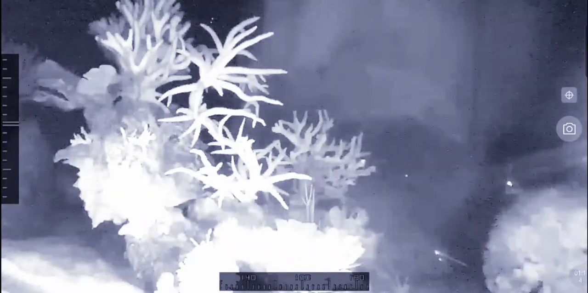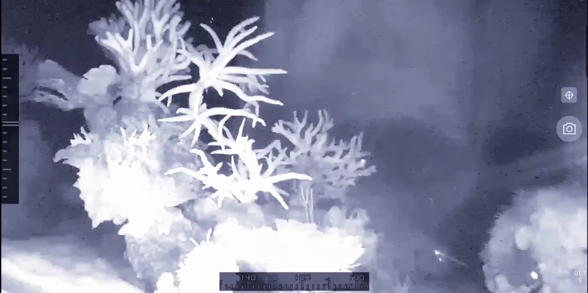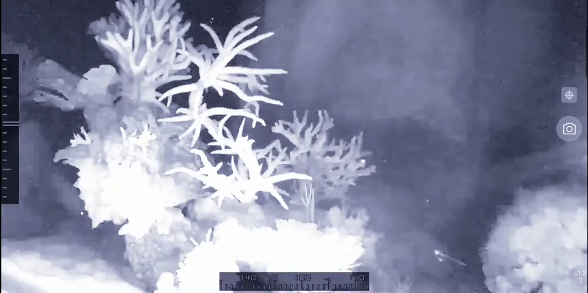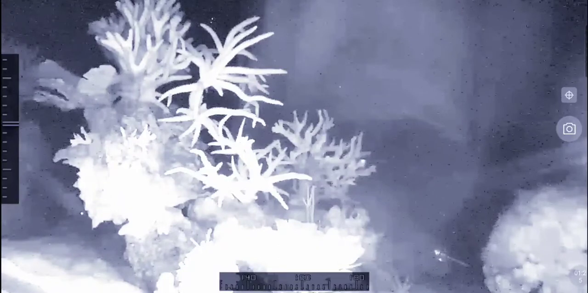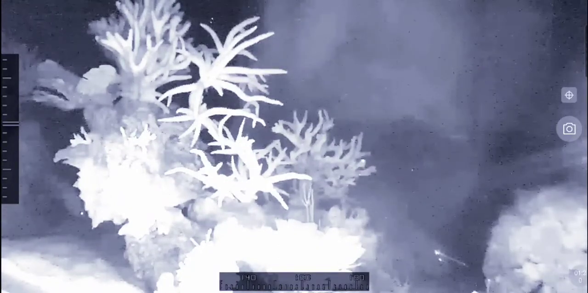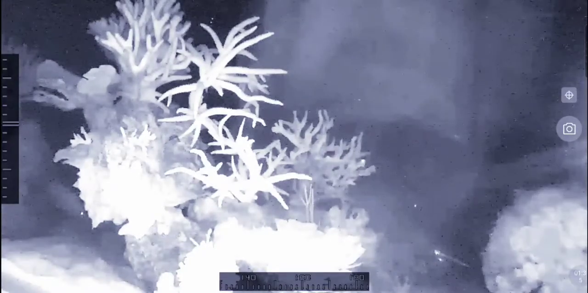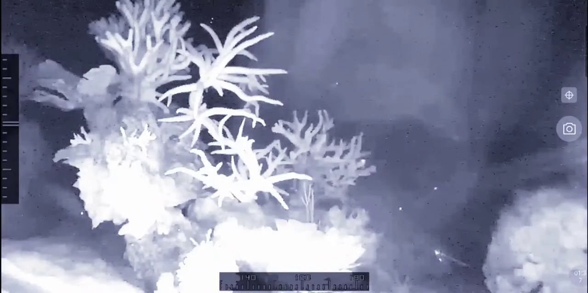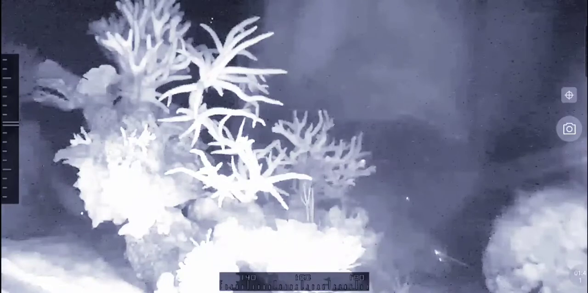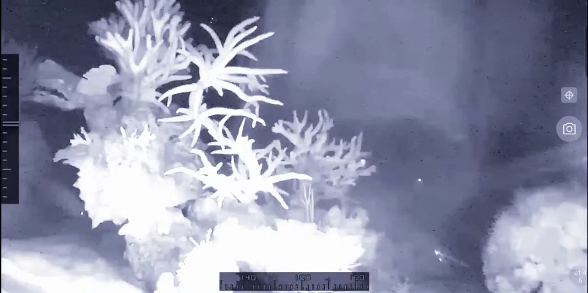And you can see in the back, here come, I think, our Banggai cardinals. Yes, you can see the eyes flashing. Right now, I'm having a big issue because the couple became very violent, and I'm trying to train them not to come to the right side of the tank. But of course, at night they do come. That's the couple. Those eyes that you see moving on the right, it's the Banggai cardinal couple.